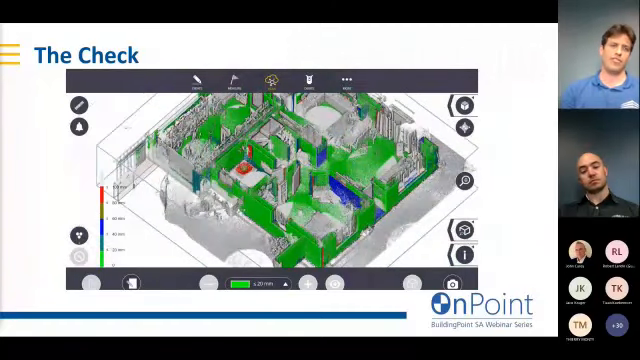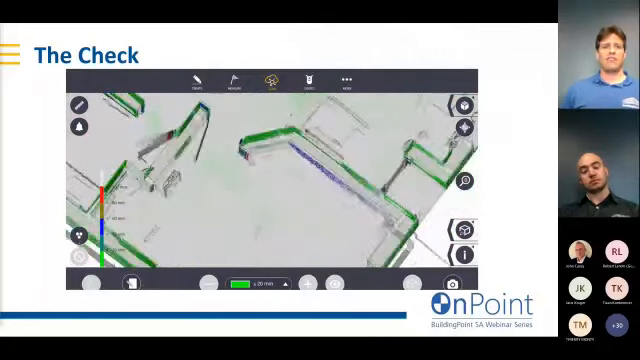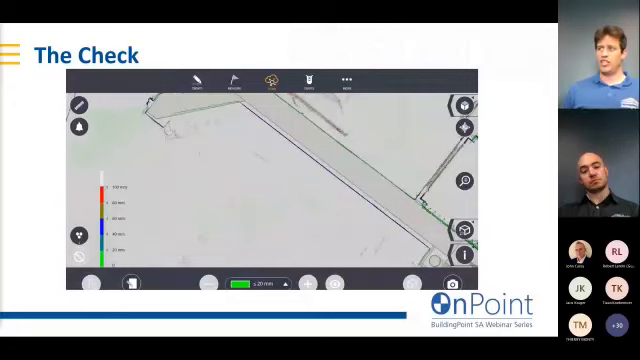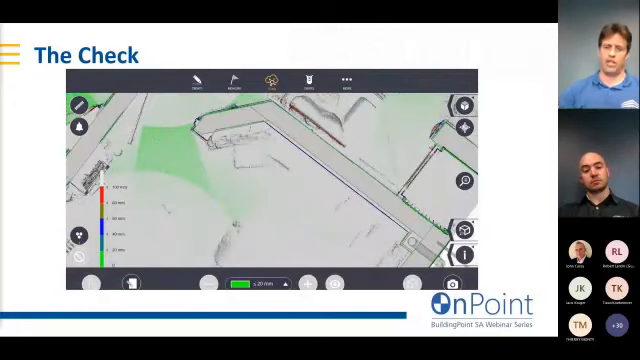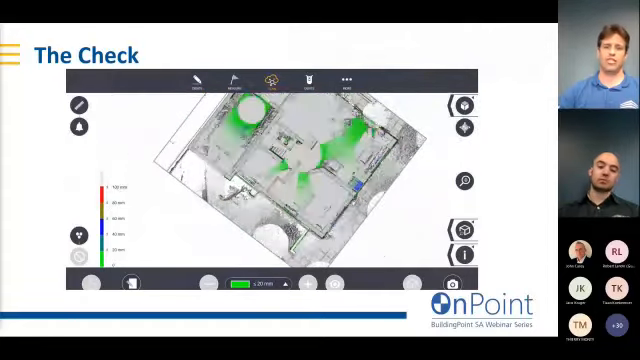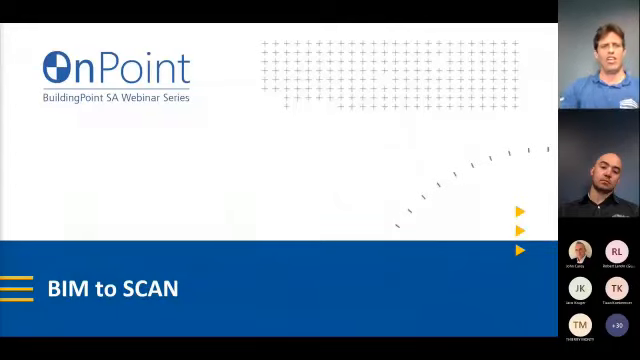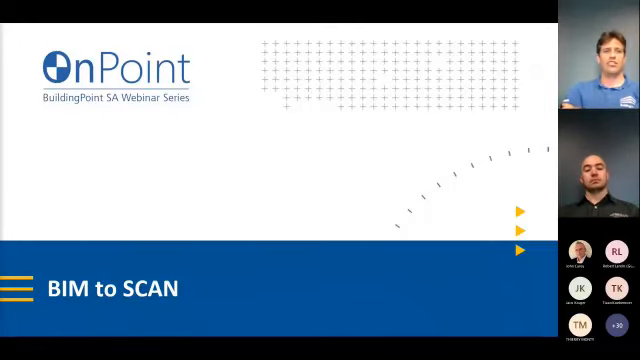walls back in Revit. But what's nice is you can have the confidence that what you're producing, you can check it, and when you deliver it, you can be sure that there's going to be no comebacks. So what we did there is what I called sort of BIM to scan, construction verification. We took our BIM model and we brought it back onto our scan data.